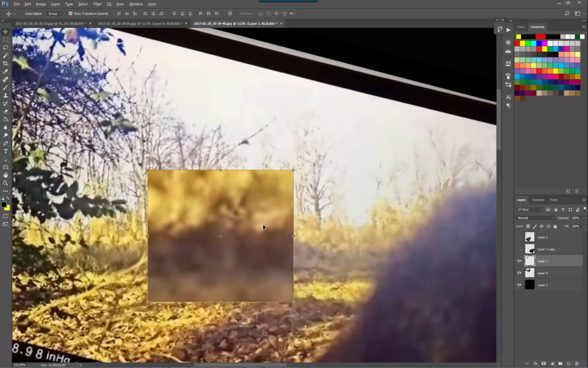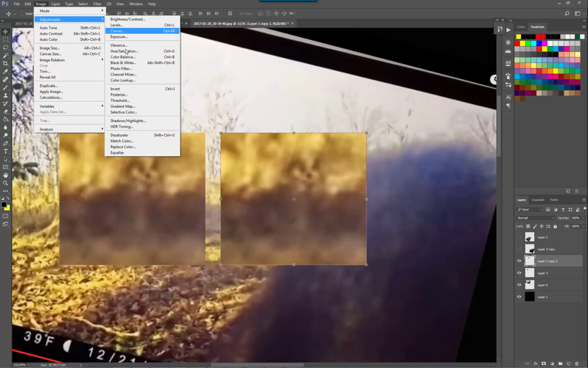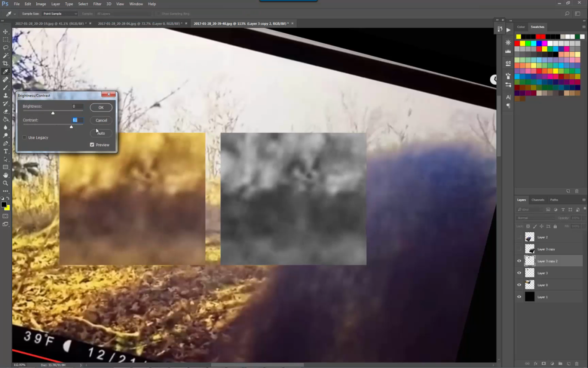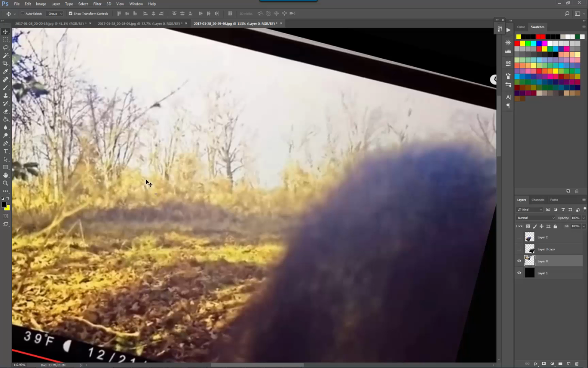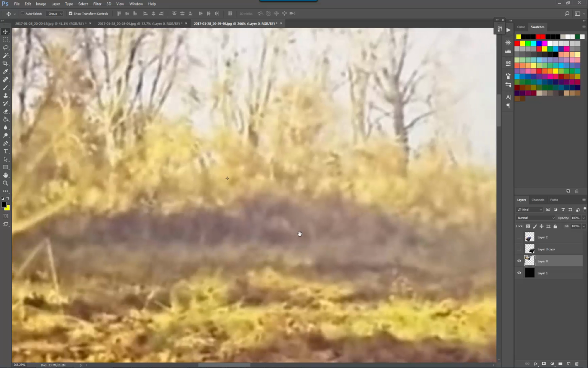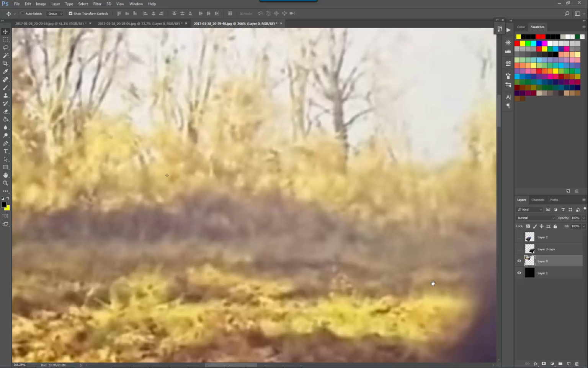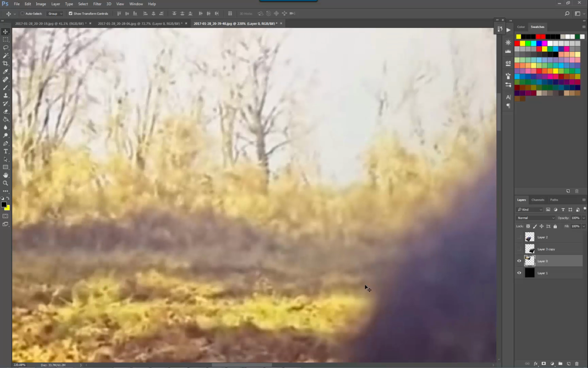Potentially. So that was this one. Let's move along, see if there's any other possibilities. No, not seeing much else there.